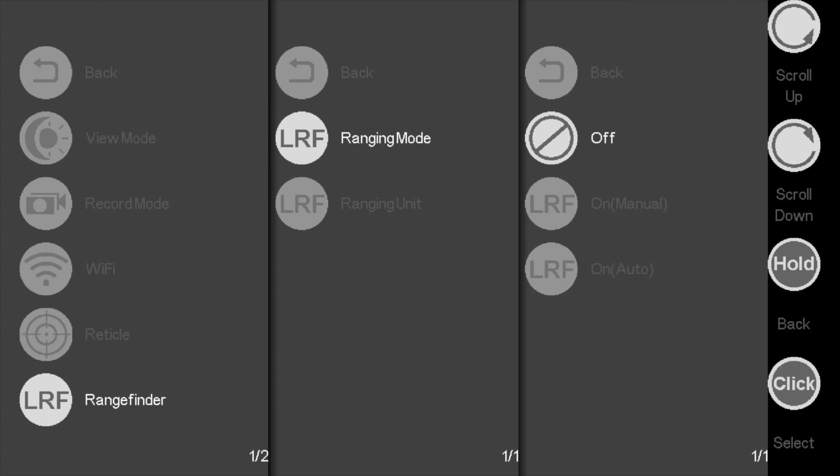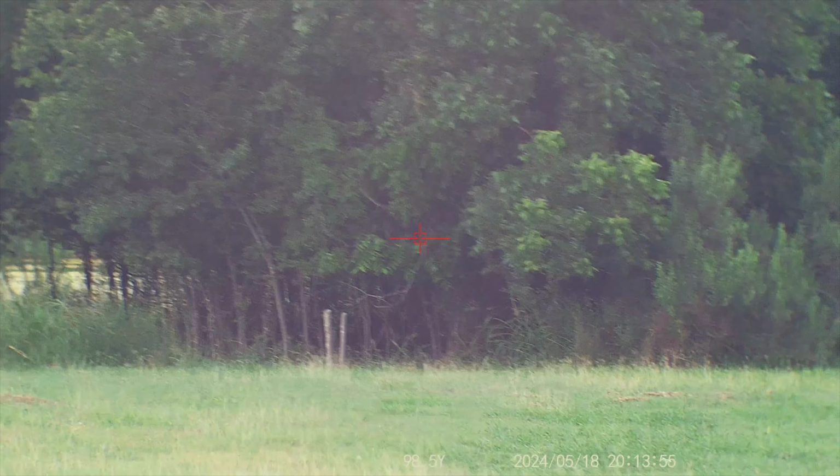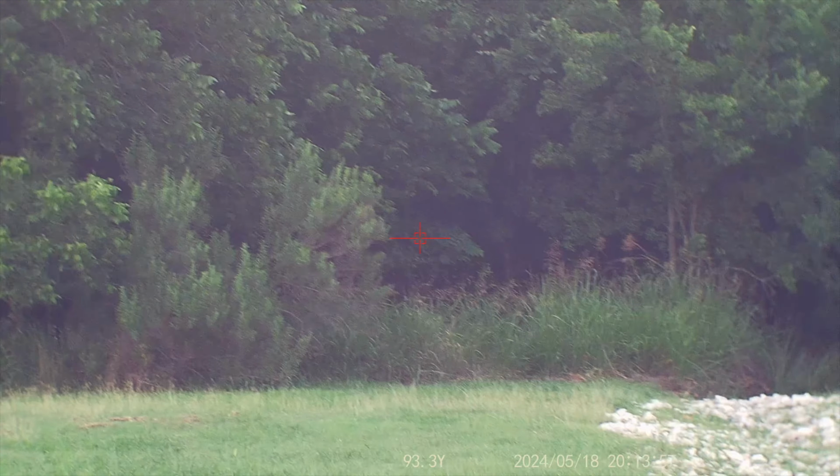There is also a ranging mode which will allow you to choose between automatic ranging or manual ranging. It has a minimum distance of 10.9 yards or 10 meters, and you can choose between displaying the distance in yards or meters. I like the manual mode as you can select it when you're wanting to get the range on a target as needed.